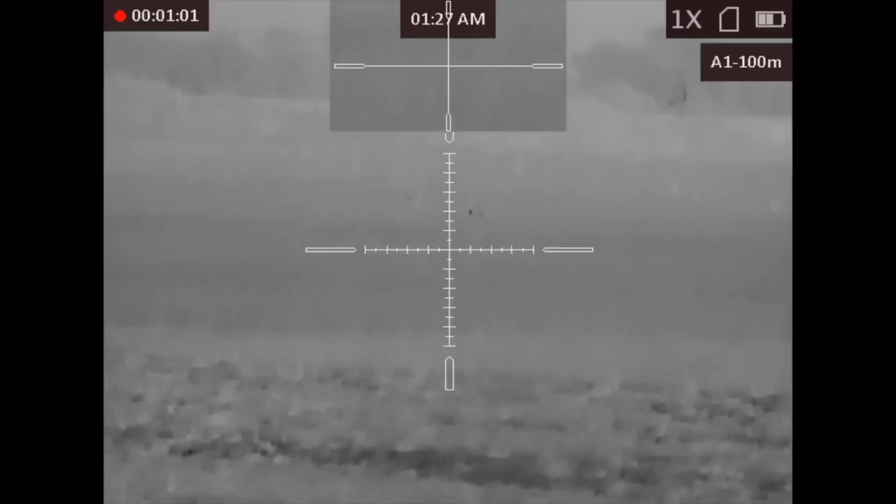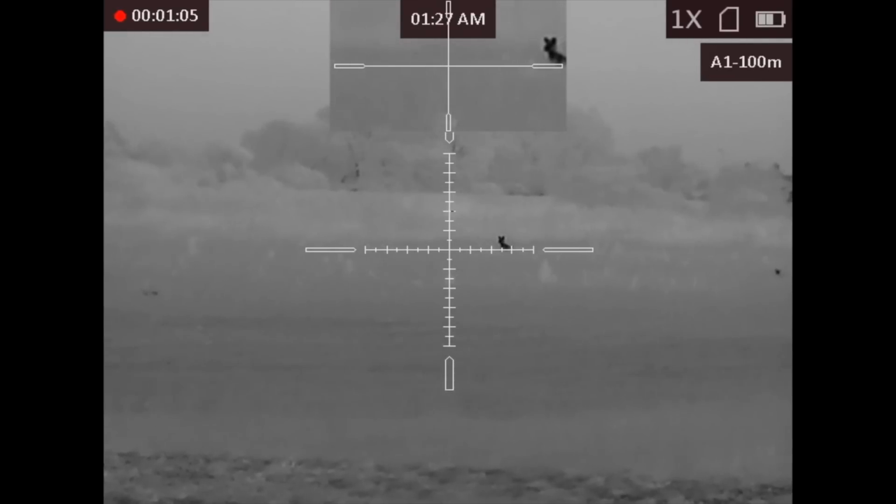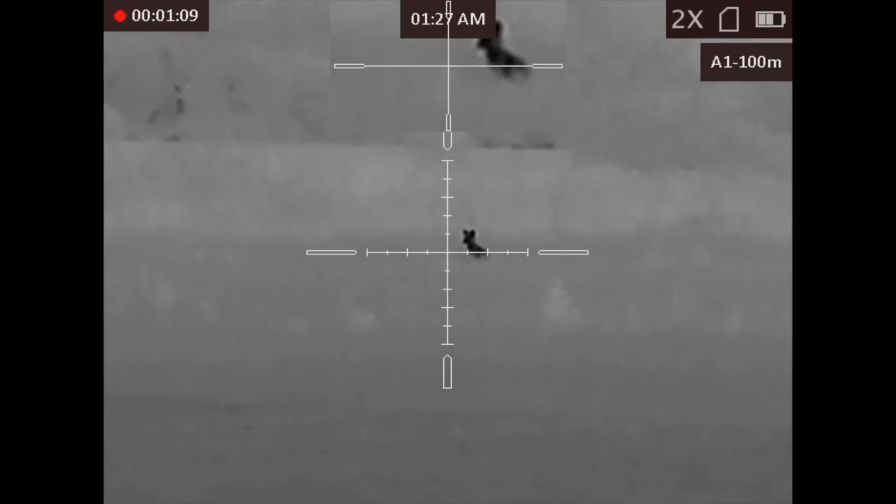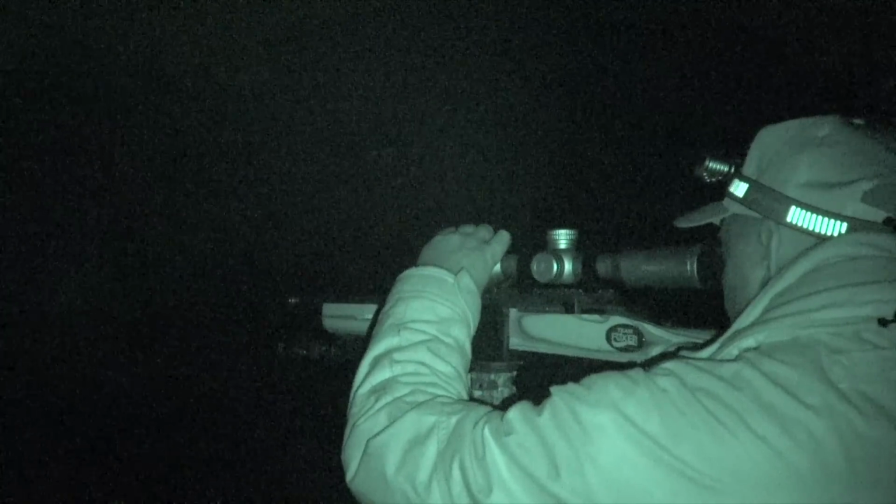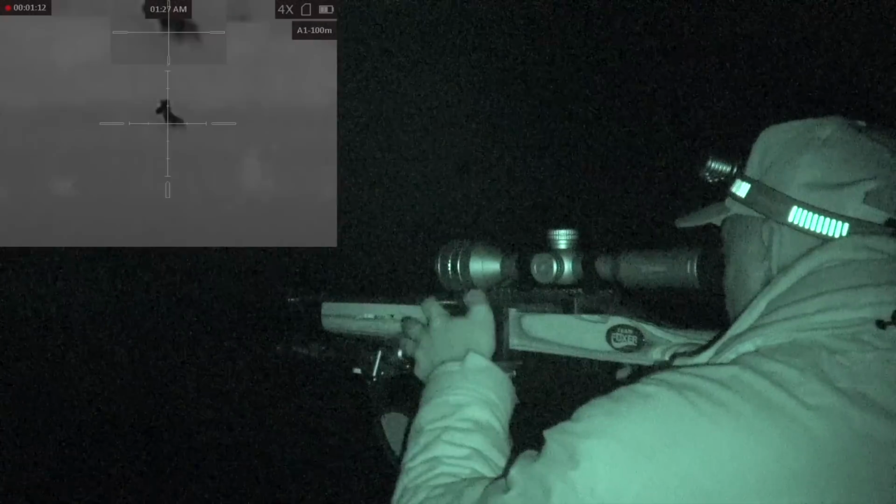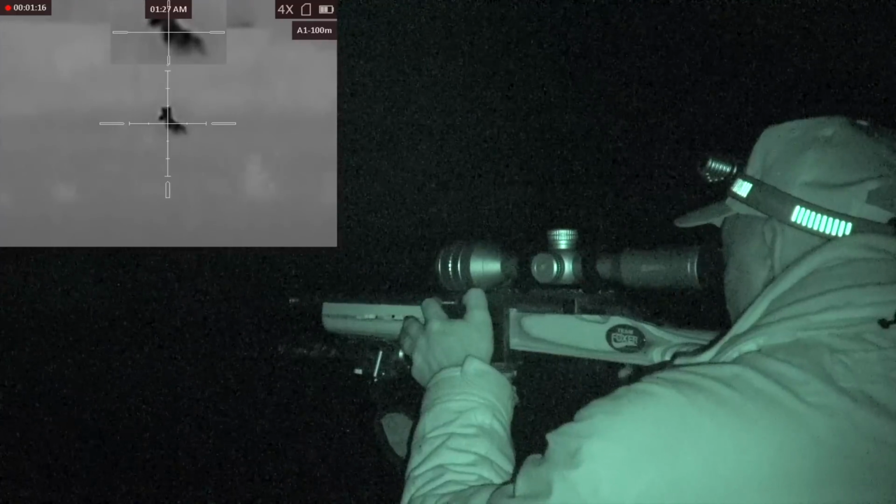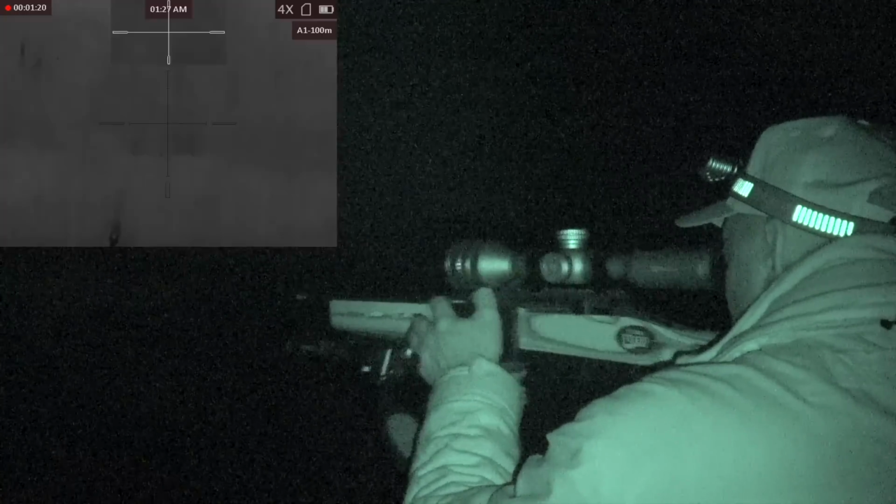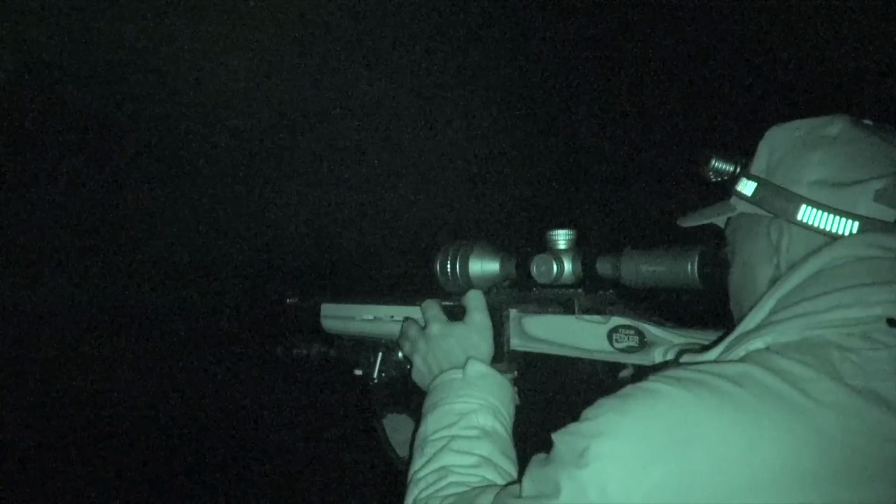I'd only been calling for a few minutes when I catch sight of the first fox that sits at the edge of the paddock just in the tall grass. I steady myself on the sticks and get ready for the shot. The first fox dropped with a very satisfying chest shot.